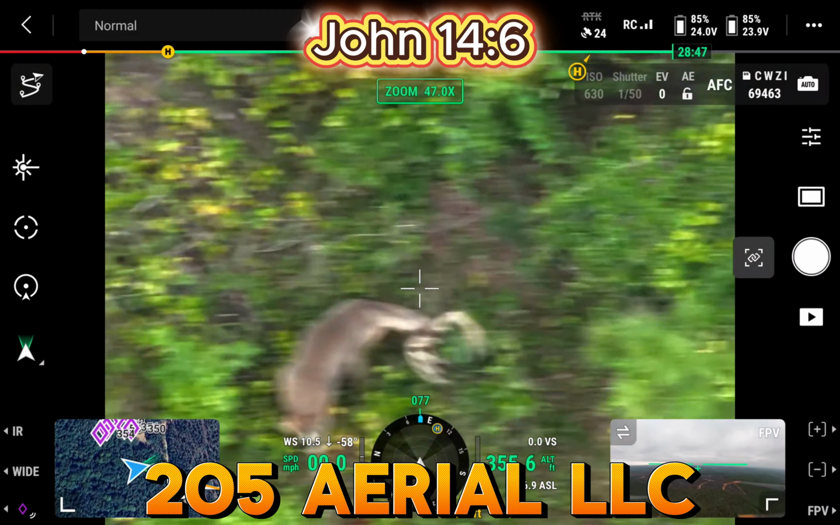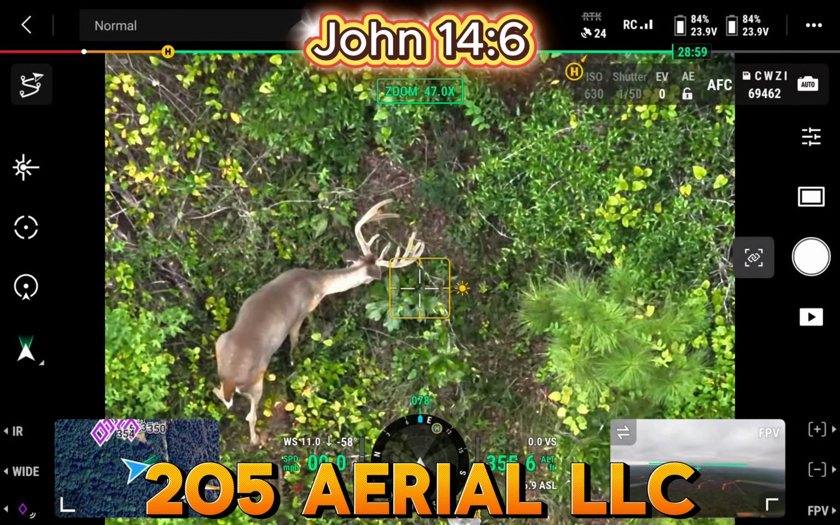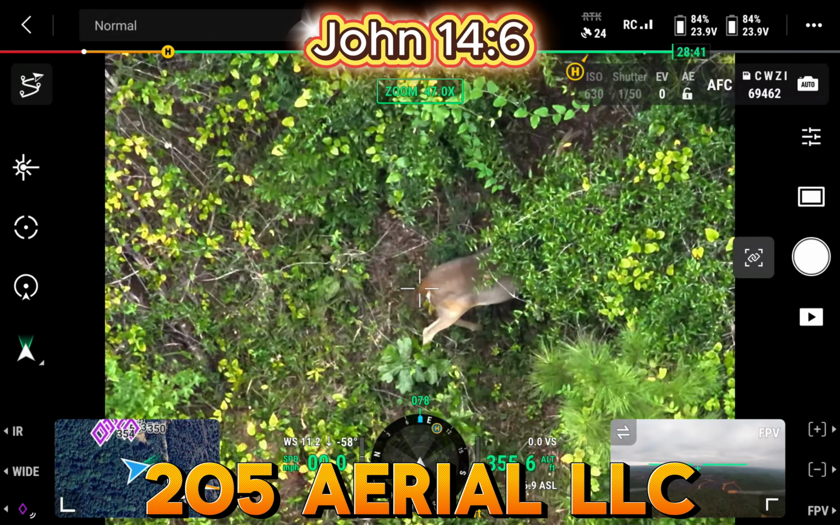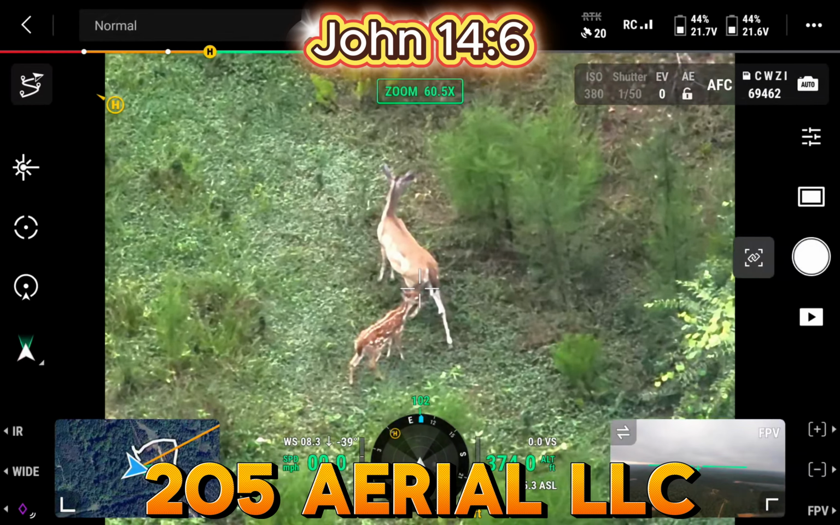Yeah, he needs to stay away from me. I'm at kind of odds with myself, because I want to see what he looks like in a year. But if I see him before that year, we're never going to see what he's going to look like in a year. Mom and a fawn right there.